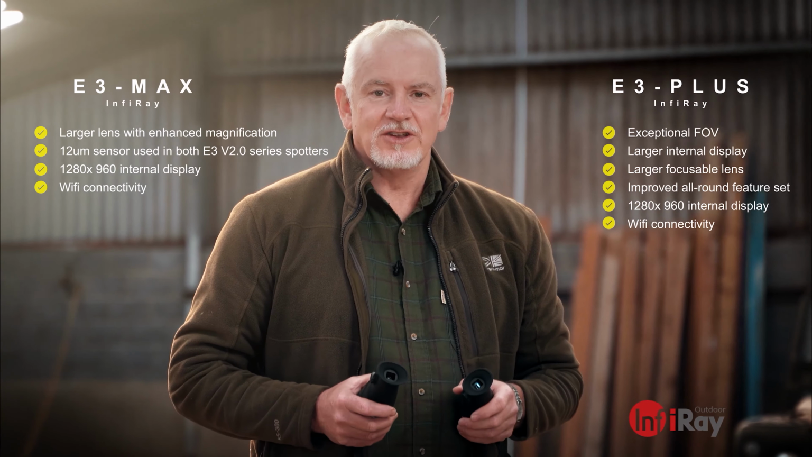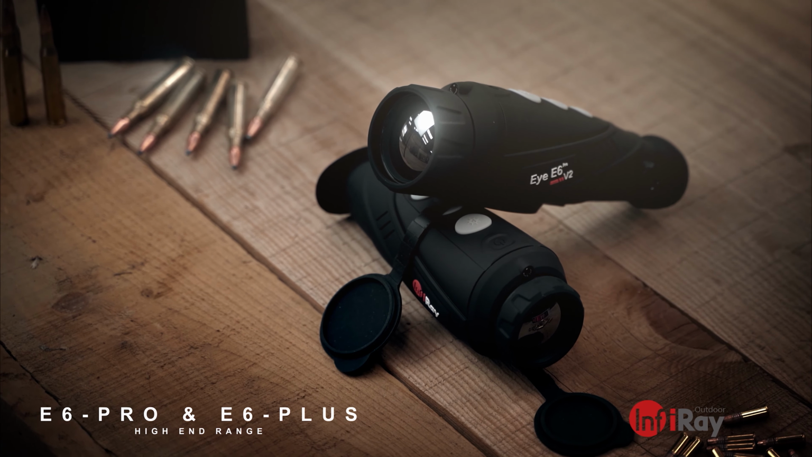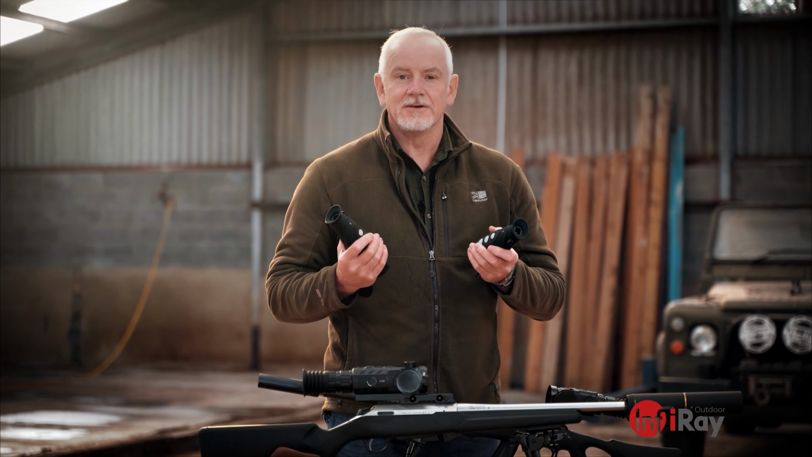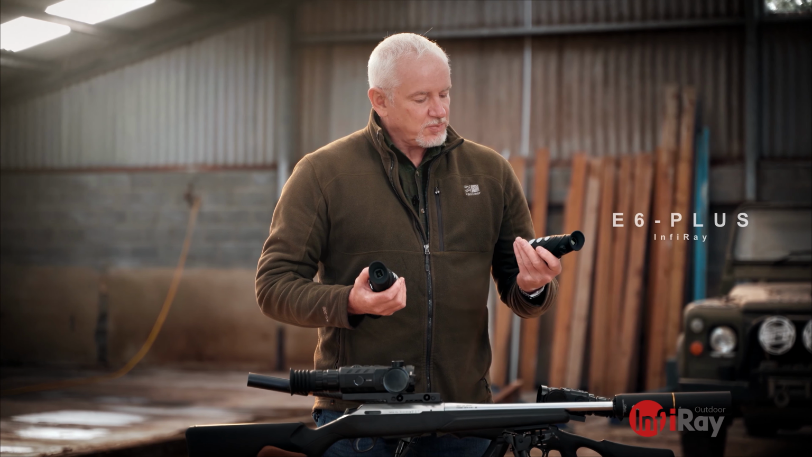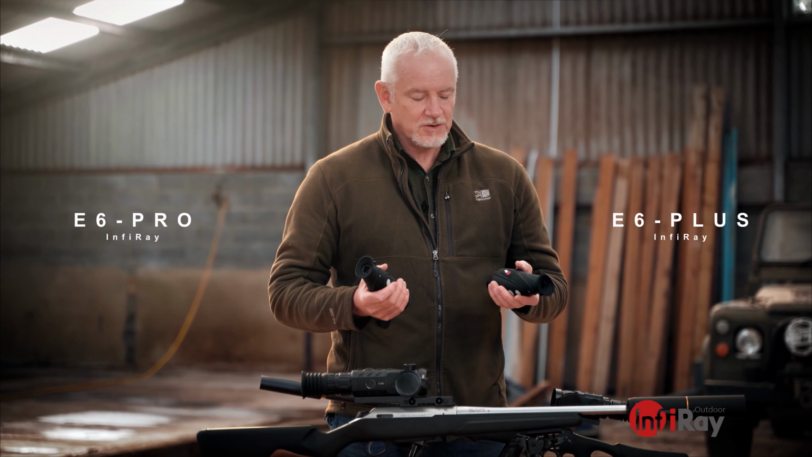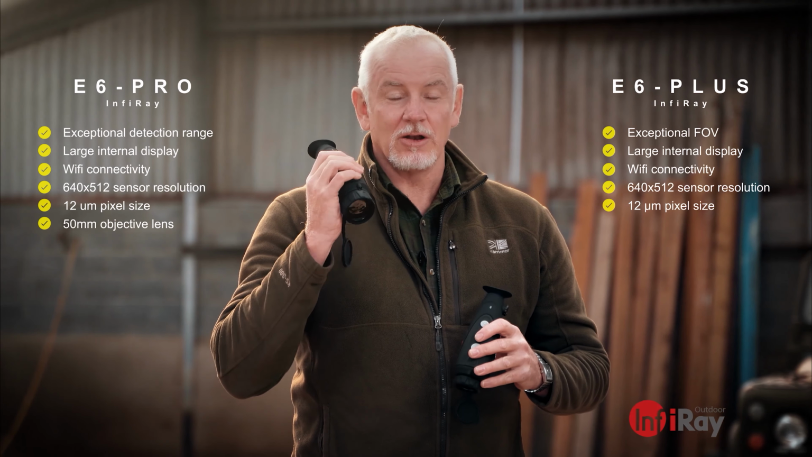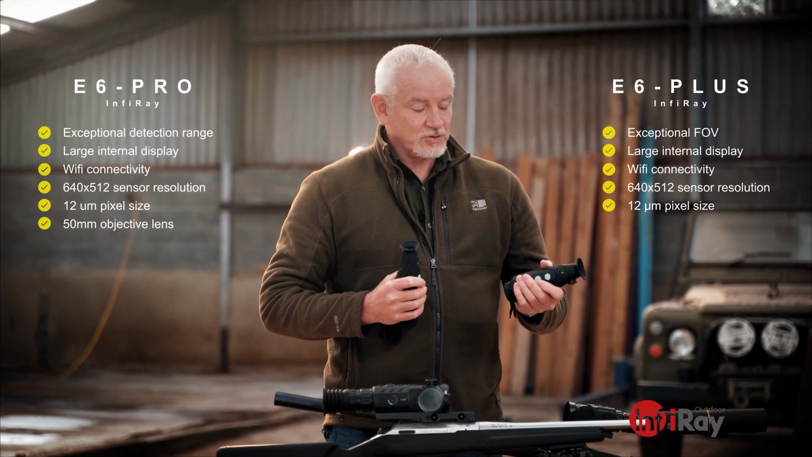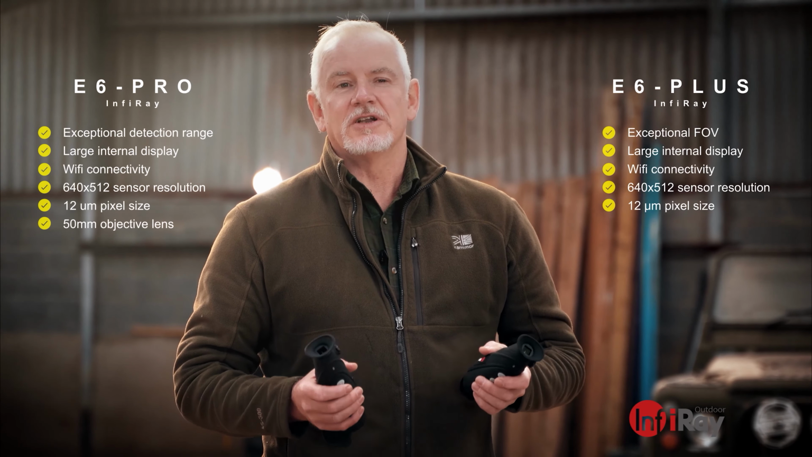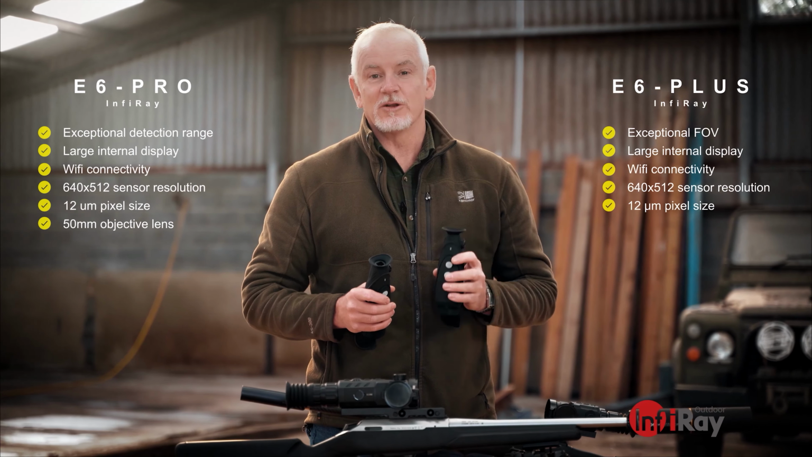Let's move on to the high-end units, the 640 sensors. Okay, we're moving on to the big boys. This is the 640 sensor setup for both these units. We've got the E6 Plus and the E6 Pro. Similar kind of format to the previous mid-range units. Primary difference, lens size. This one, extended range, great for IDing at longer distances. This, again, my favourite in the Plus series, perfect for closer range stuff. 640 sensor, much sharper, much clearer. They're a big upgrade, but they're worth it. Long range, perfection. This one, a little bit closer in.